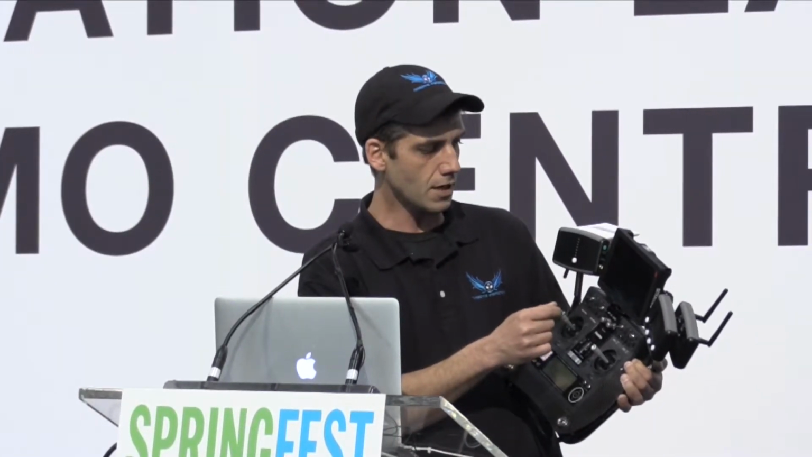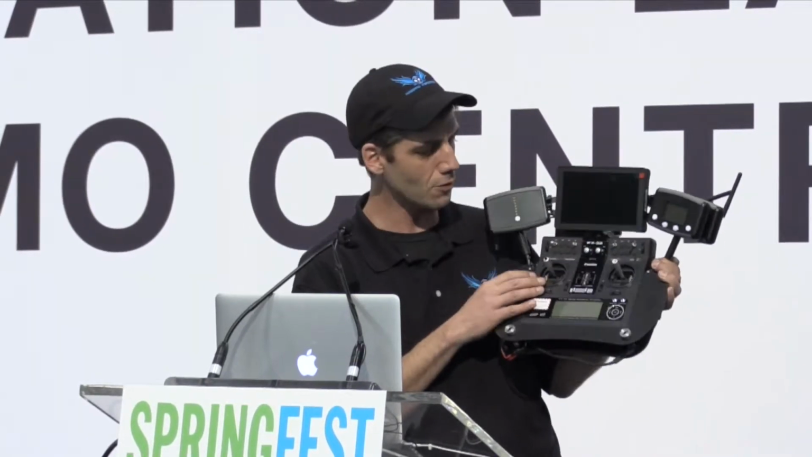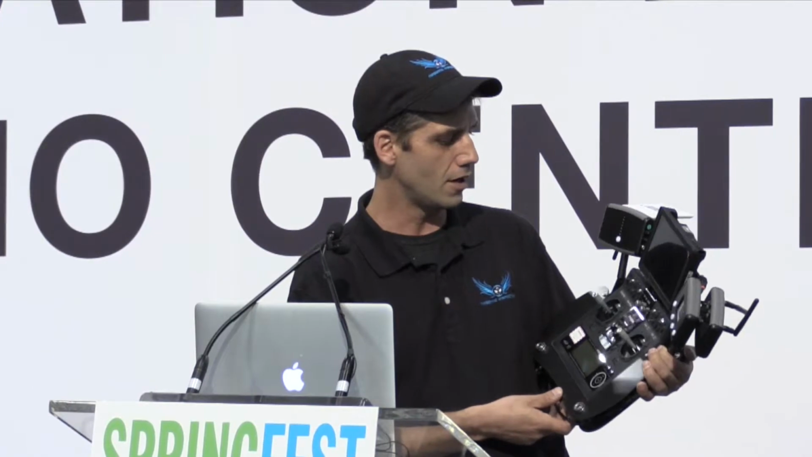But I find it a lot easier to fly from the actual bird's eye view, the perspective of the drone itself, just to maintain a perfect focal length when I'm taking photos. And I've actually got my photo trigger right on the stick here, which is really handy. It's not a function that I've had on any other controller.